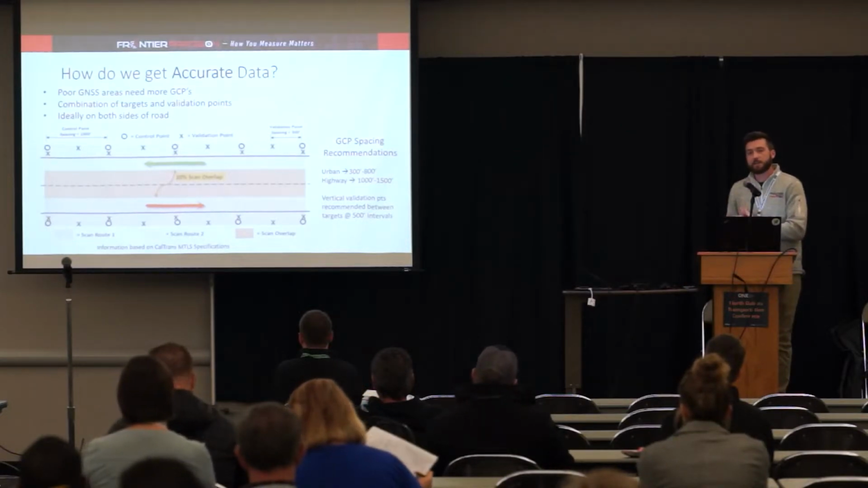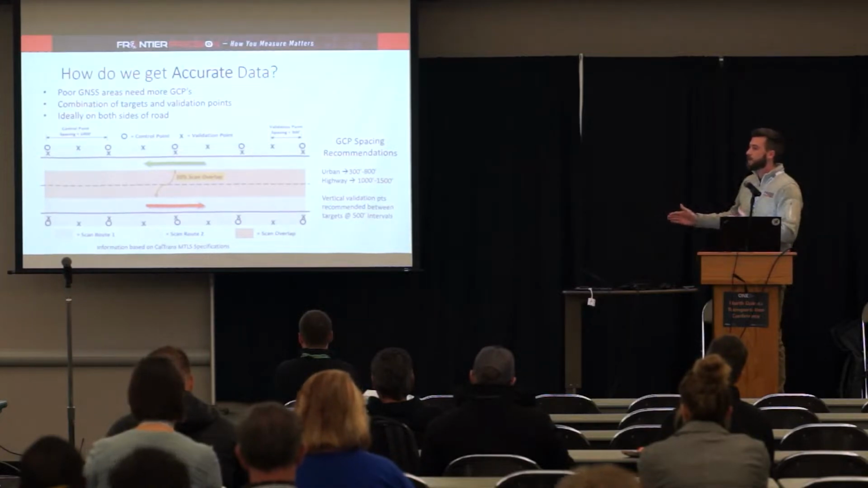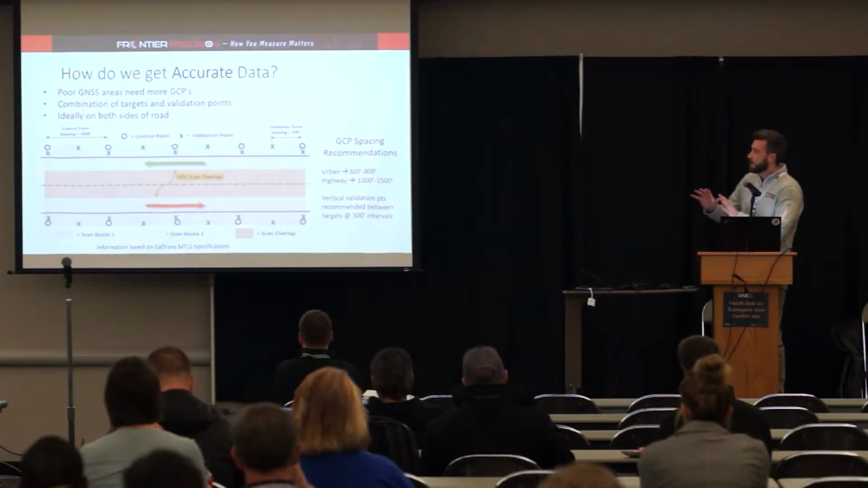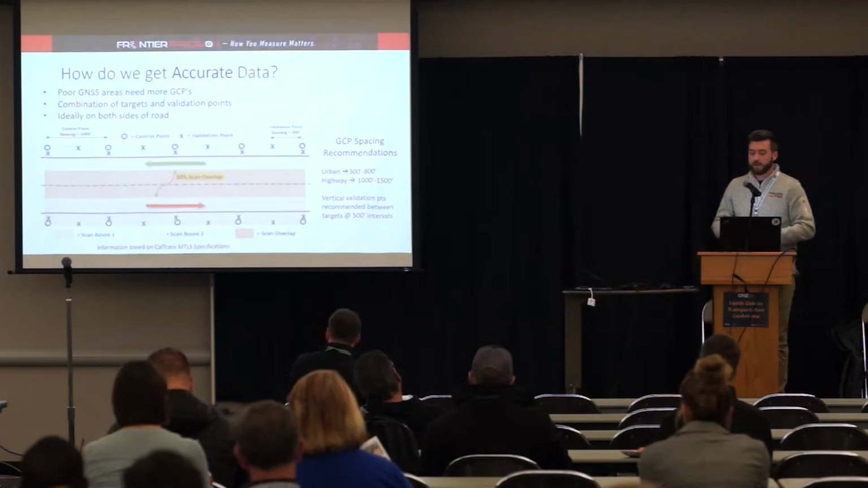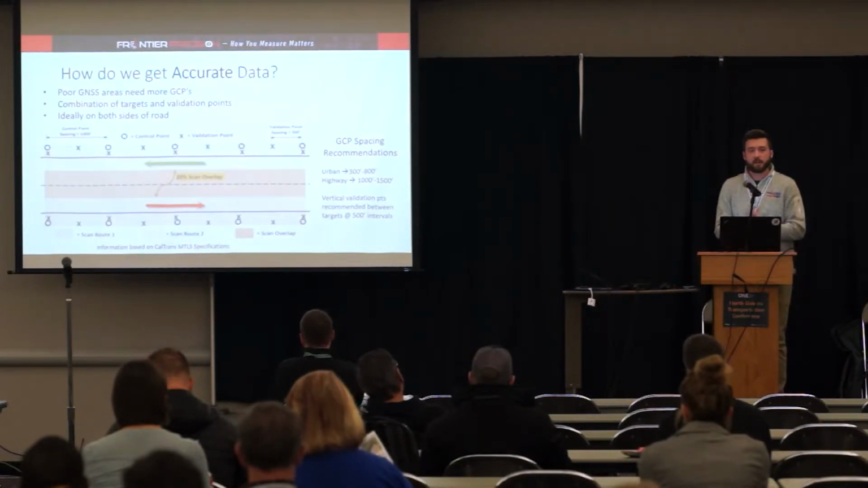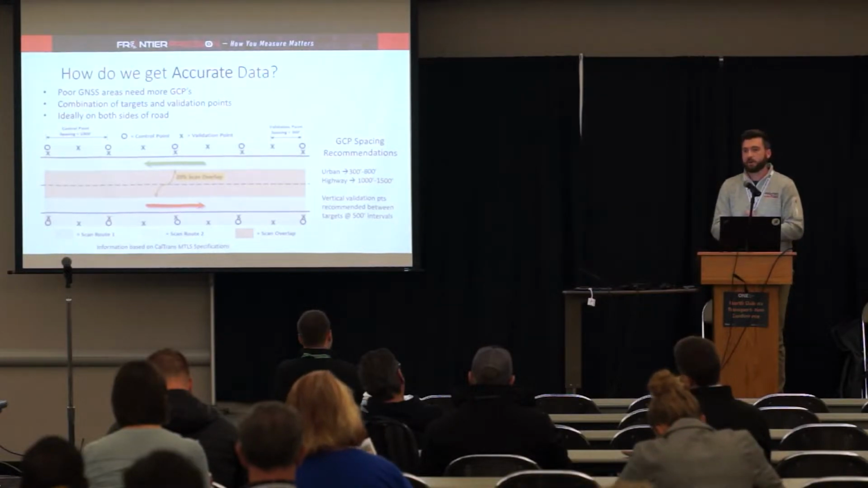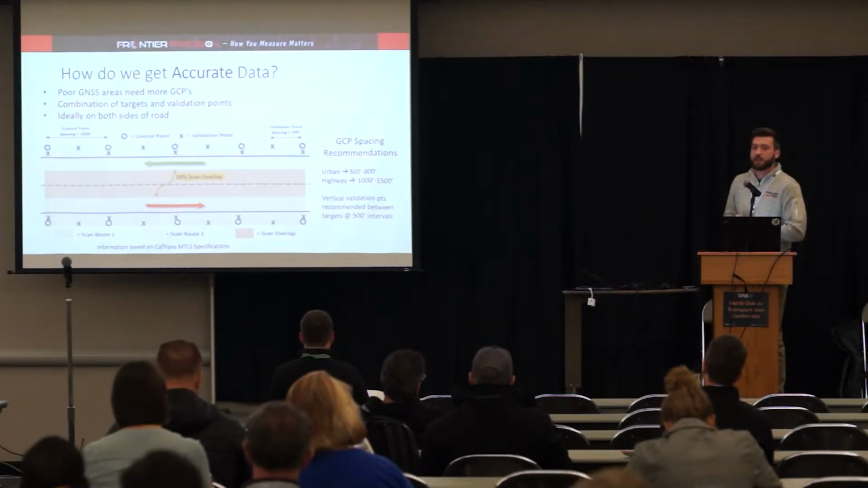Spacing-wise, it's important to consider, based on your accuracy requirements, how far we space those targets out. So a lot of information here, but essentially, when we need a high level of accuracy, we need those targets to be spaced closer together. Typically on an urban section of roadway, we would say somewhere between 300 and 800 feet between targets. On a highway scenario, typically around 1,000 to 1,500. But the more the better, okay? The more spot checks you can have.